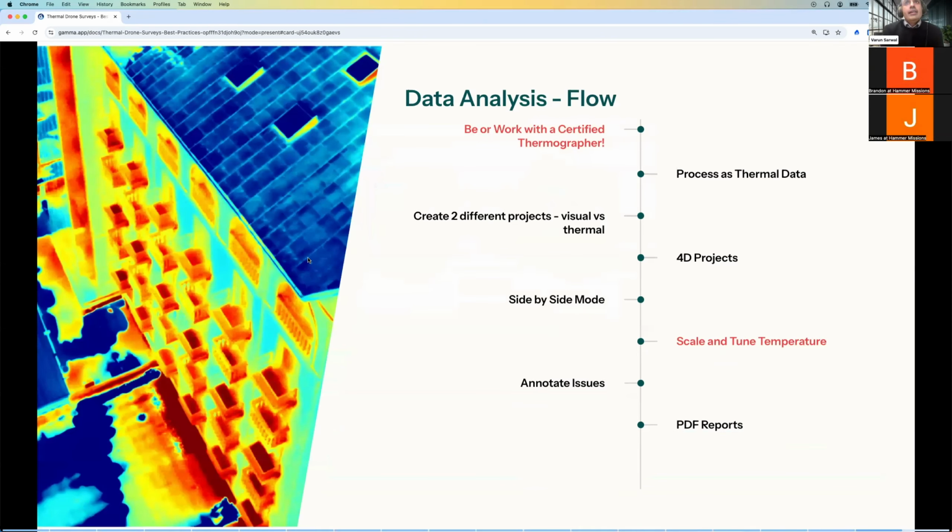And then finally, I want to leave you with the data analysis flow. A lot of it is on the data capture. As you can probably tell, I went through 8 slides on the data capture and all the things that need to be borne in mind. But for the data analysis, first of all, work with a certified thermographer. It's really important to have someone experienced in the loop when analyzing thermal data, because it's a science where you need to understand lots of different things about thermal data.